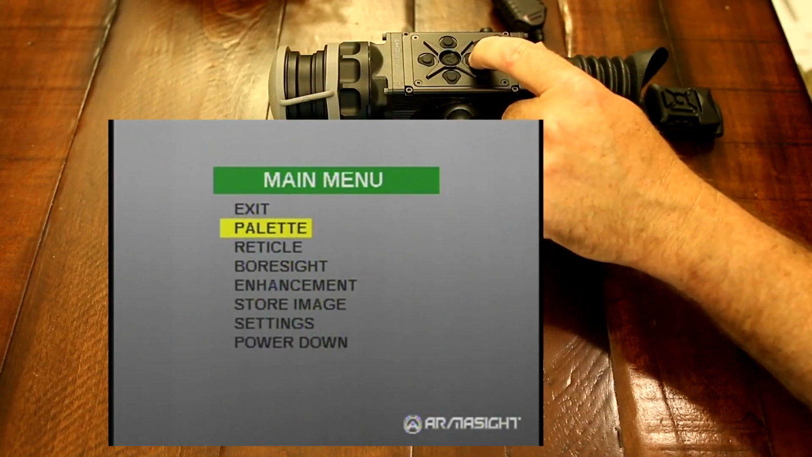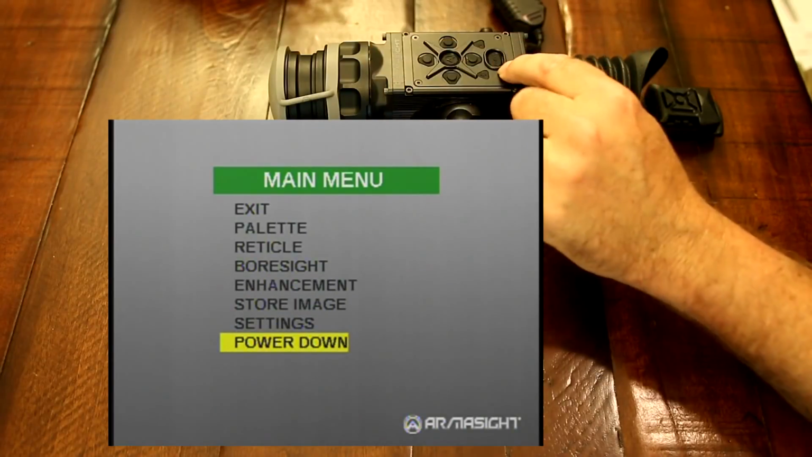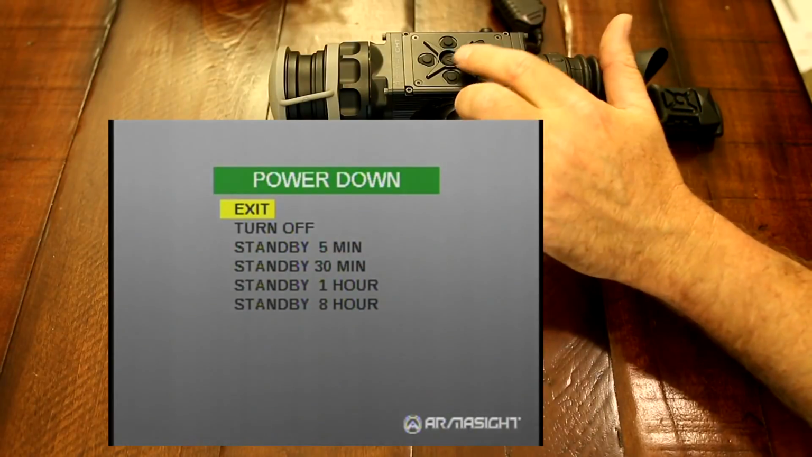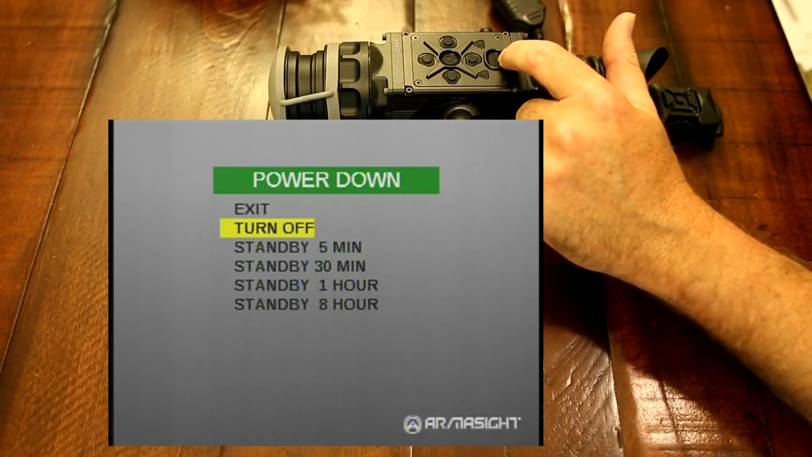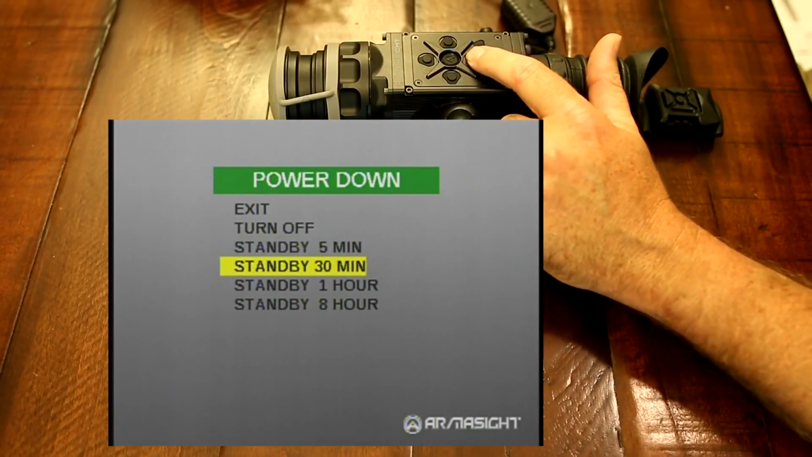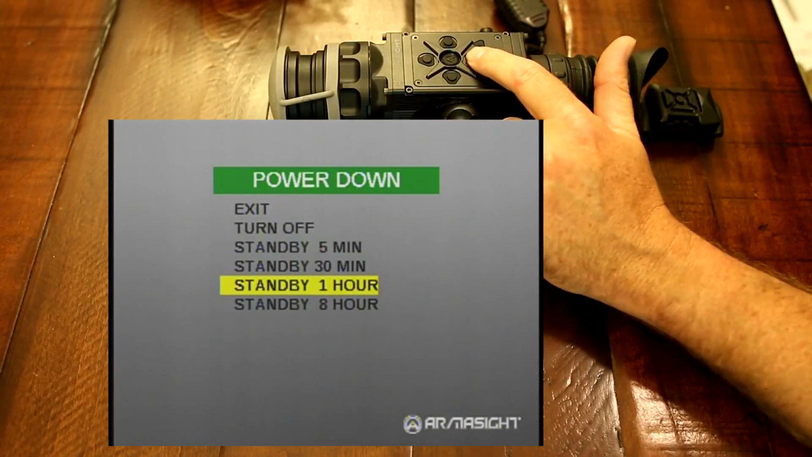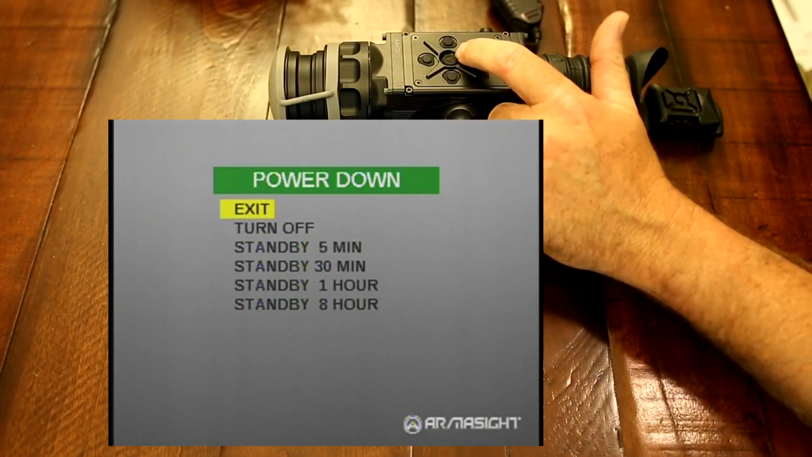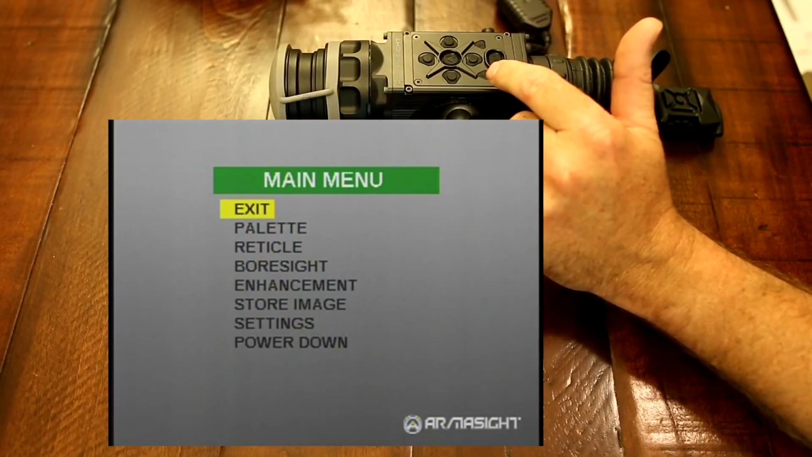And then last but not least is the power down. Since now you have a power button on the standard Zeus, since you had the knob, you had a standby mode. Now you can go to a standby. You can either turn it off, which you can also do by holding down the power button, or you can have it in standby mode for 5 minutes, 30 minutes, 1 hour, or 8 hours. So that's all your menu and all the new enhancements on the Pro line.